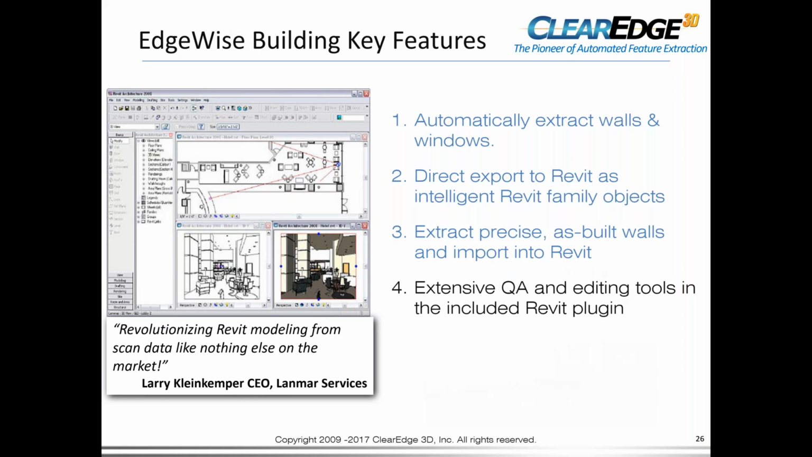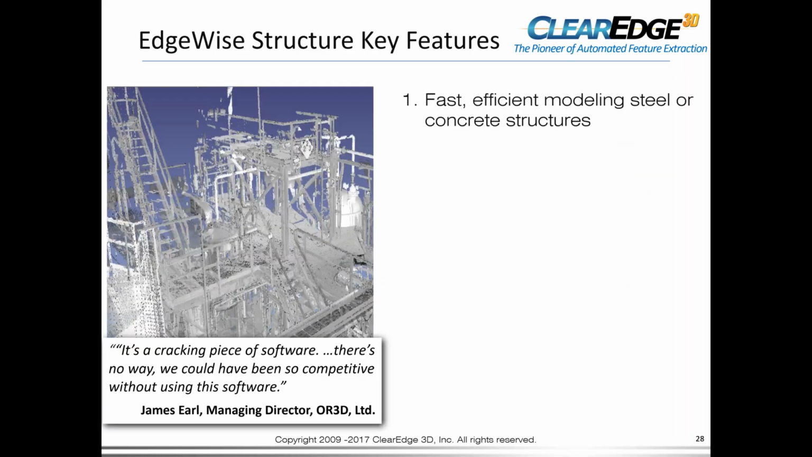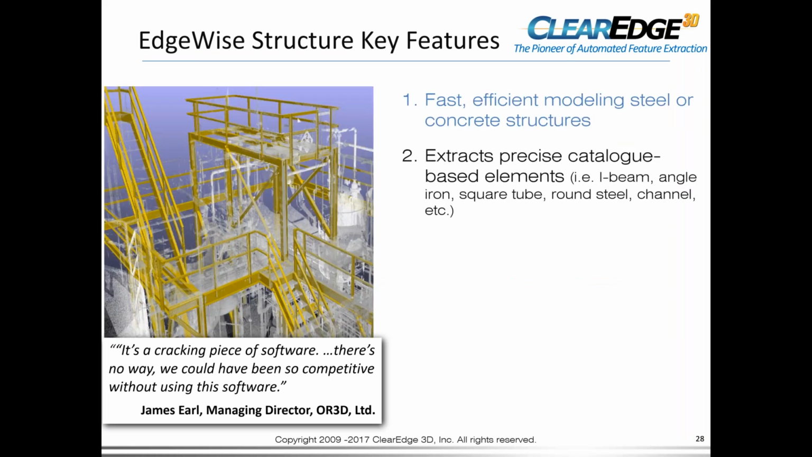And on the structural side, we do not just steel, we can do concrete. If required, we can also do wood structures. And we do extract catalog-based elements. With Edgewise comes a complete set of different catalogs, industry standards, AISC and JIS, and a number of other industry standards from around the world. You tell Edgewise which catalog to use, and Edgewise will extract the members from that catalog.